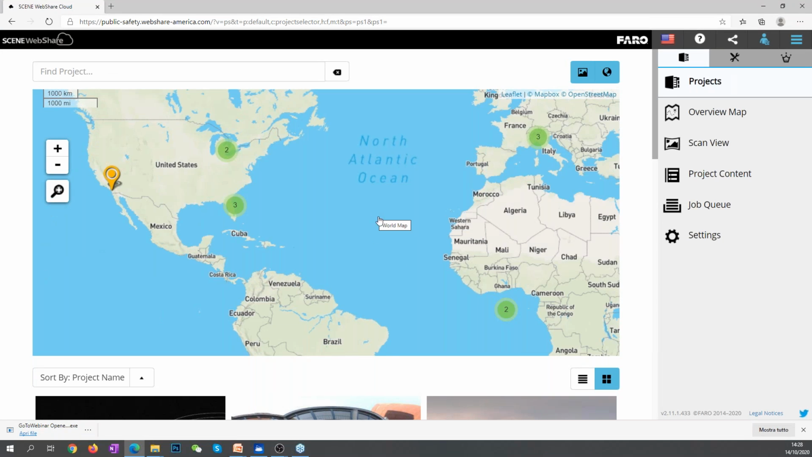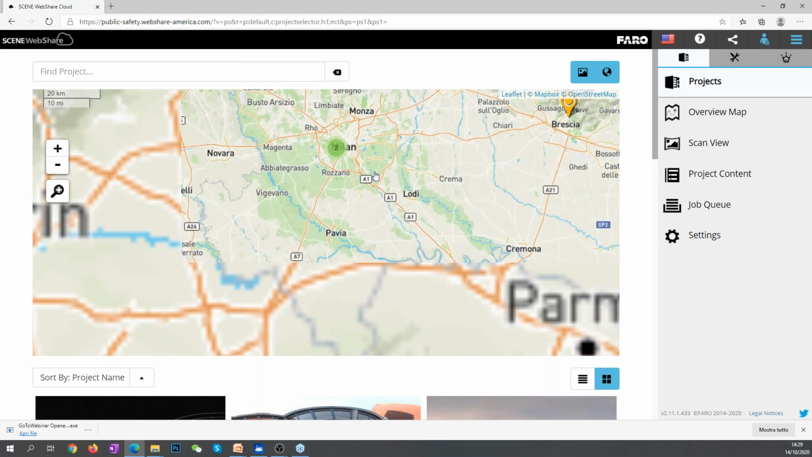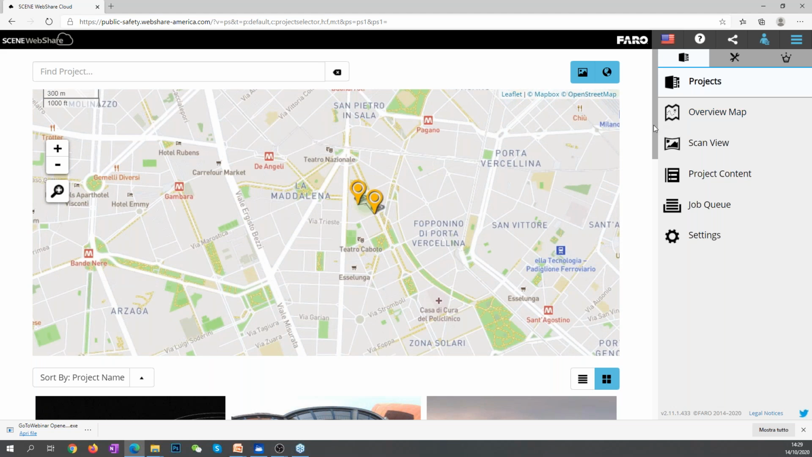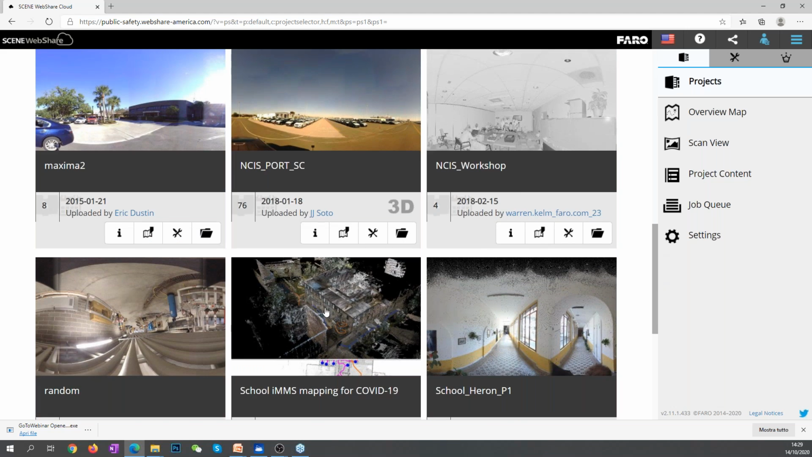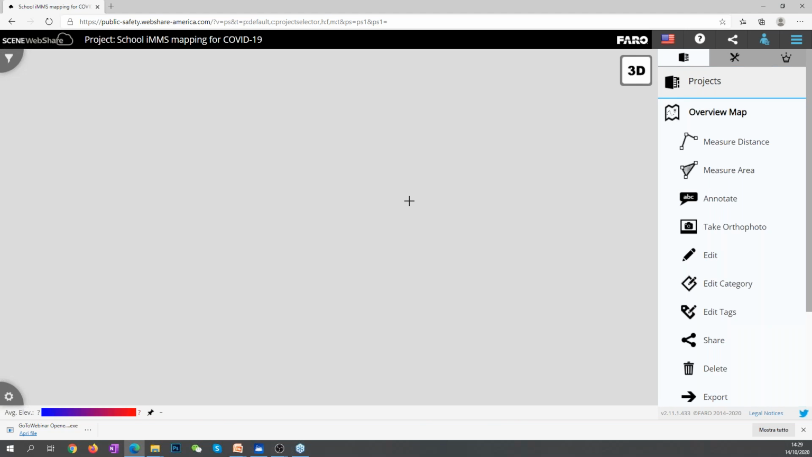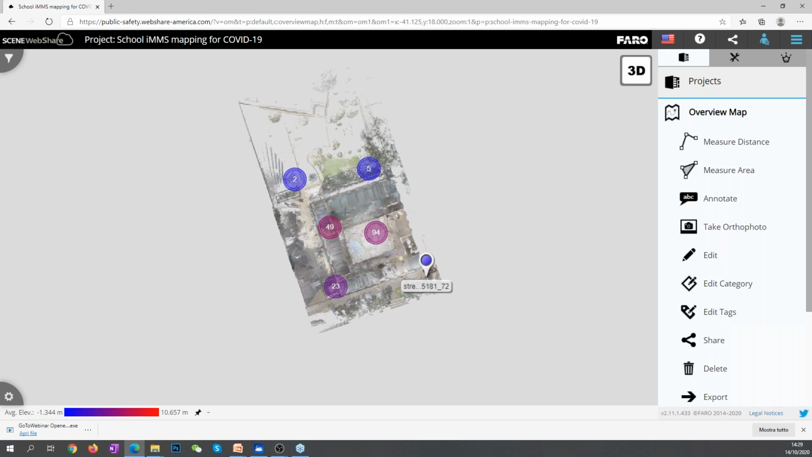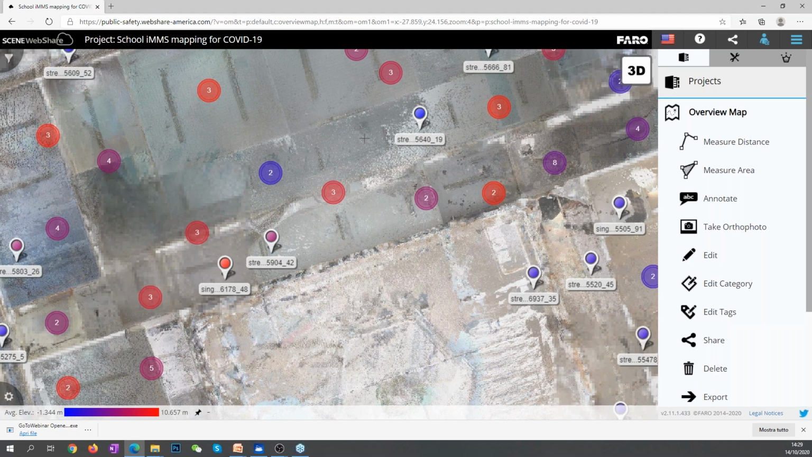a project using the Faro WebShare, for example, that many of you are using. So this is, I think that you know pretty well, this interface. And for example, we can access directly the 3D project. Okay, this is HERON data of a school that has been surveyed in order to organize all the activity, how the people can enter and move inside the school.